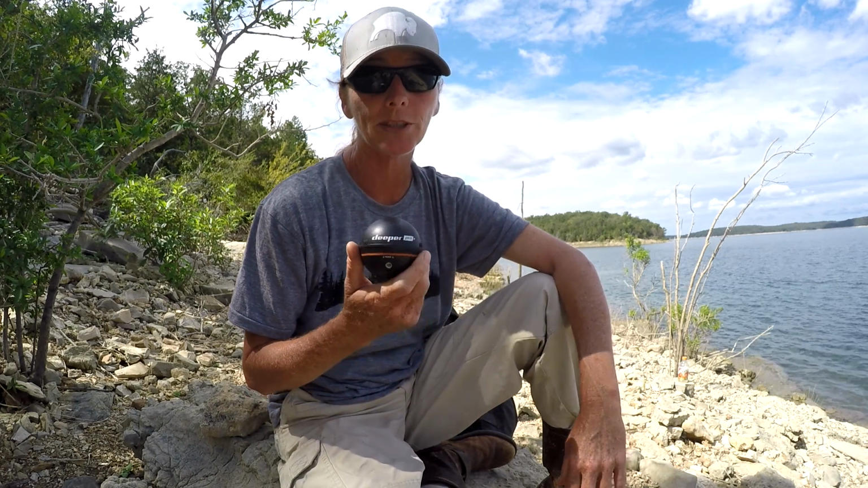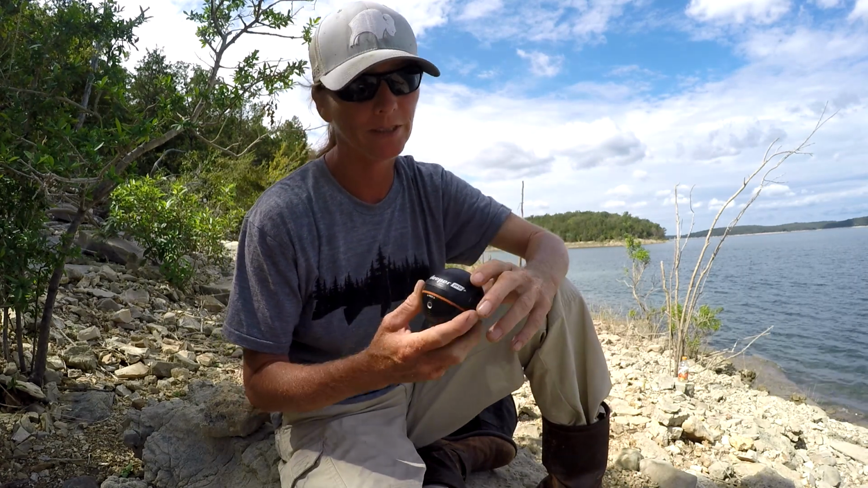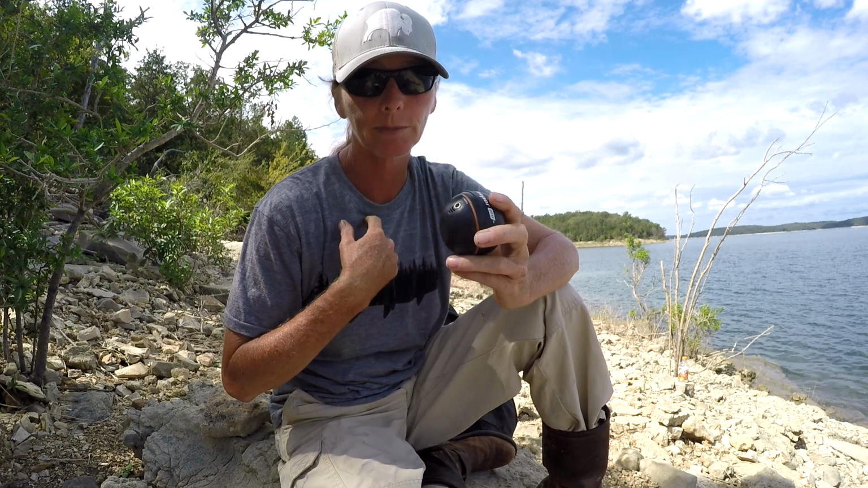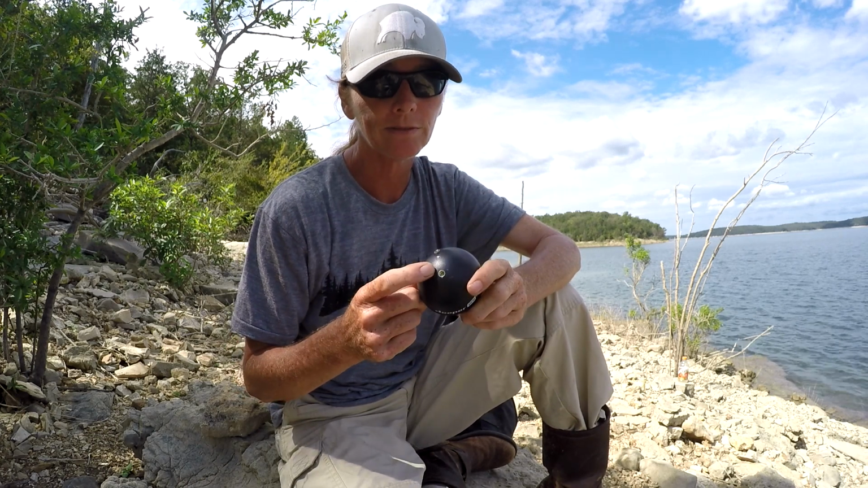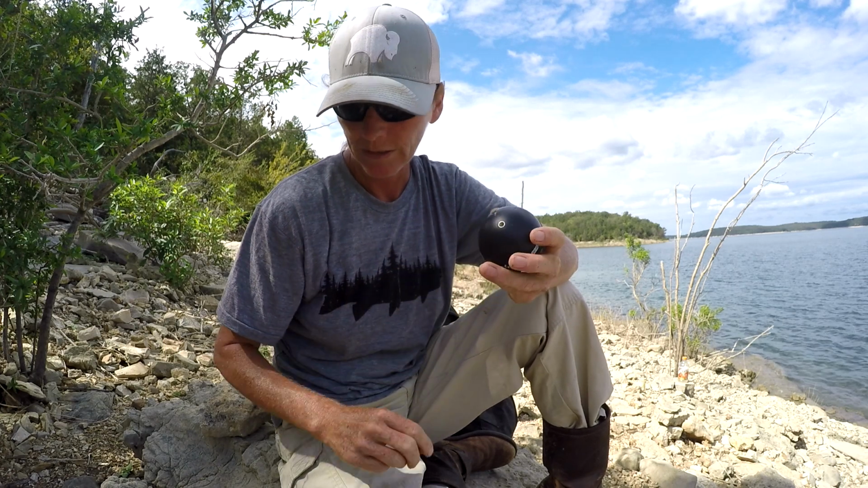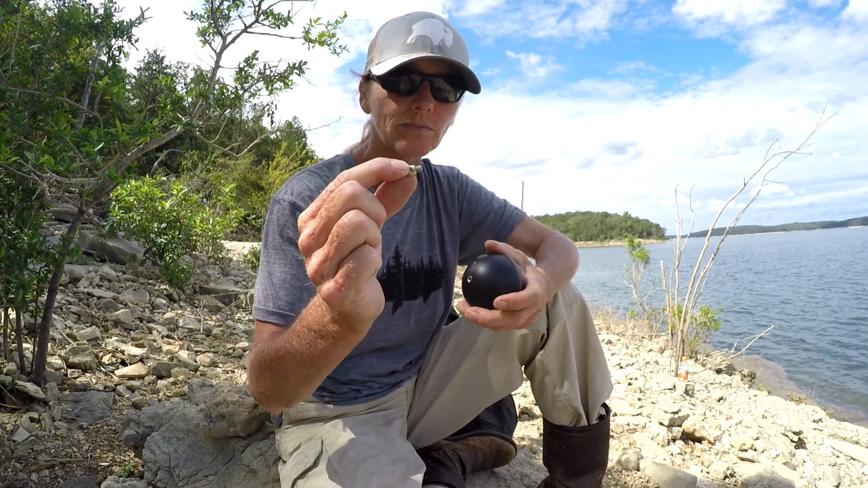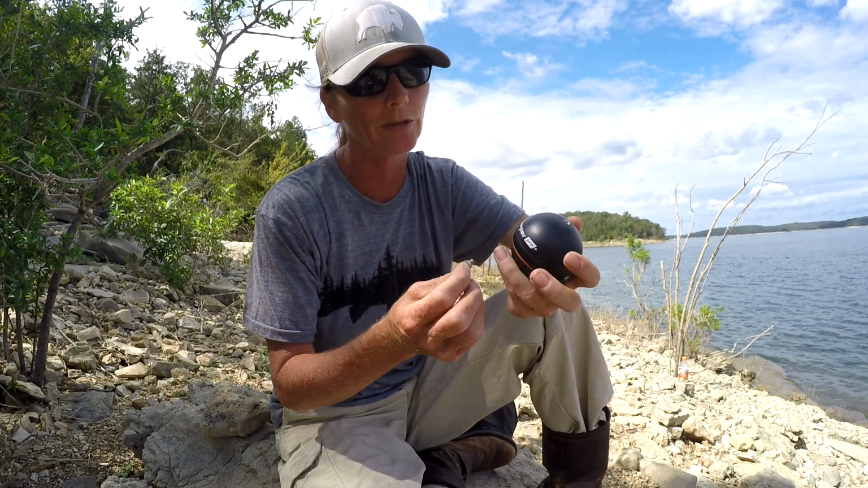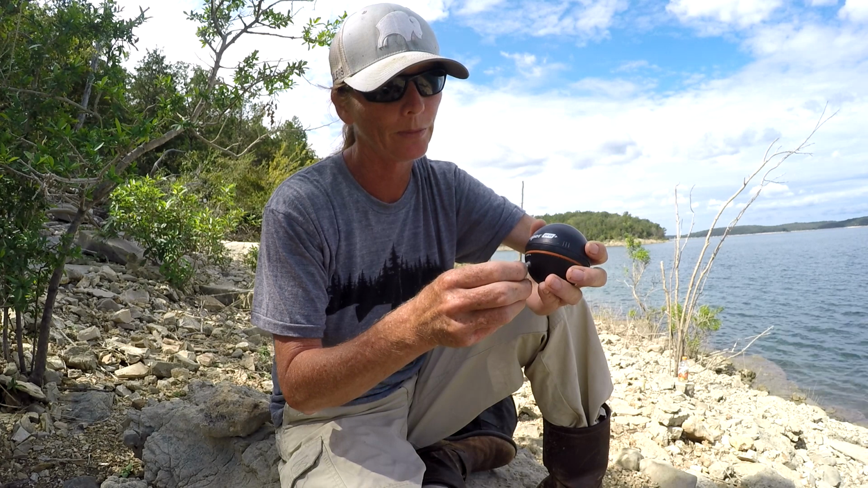This is the way it comes stocked with the black cap. It has 3 ports. You got your bank fishing port, ice fishing, and then you can use it in a boat or a kayak. It comes with this screw that you just screw into whichever port you're going to use for whatever application. Of course, I'm doing bank fishing, so I put it on the bottom.